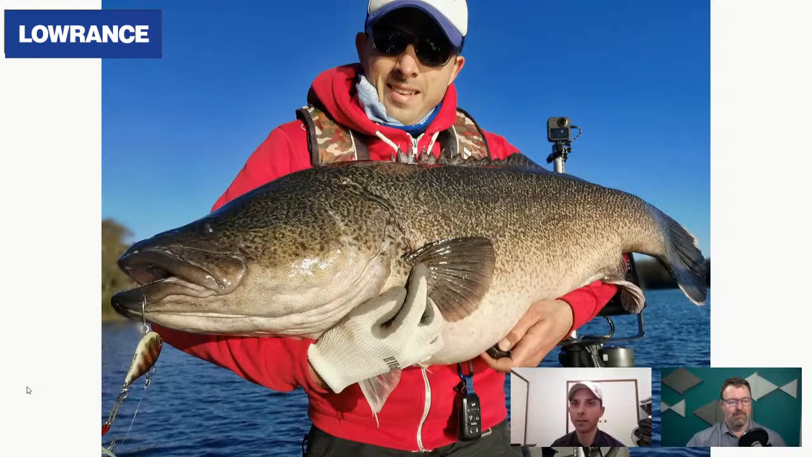This is actually one of my most recent captures, and this was a very, very solid fish. Again, I don't think I've actually posted this photo, but there you go. There's an exclusive, but that's one of the most recent fish that I caught not too long ago, utilizing the Rapala Rip and Wrap and utilizing the active target.